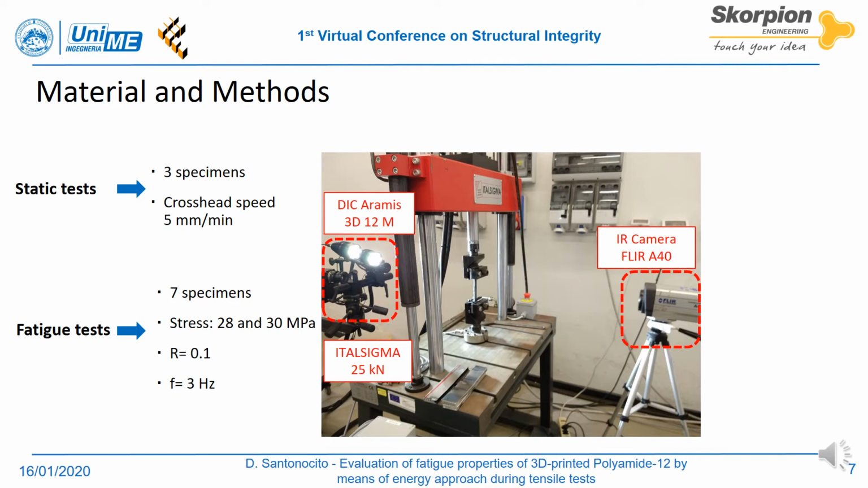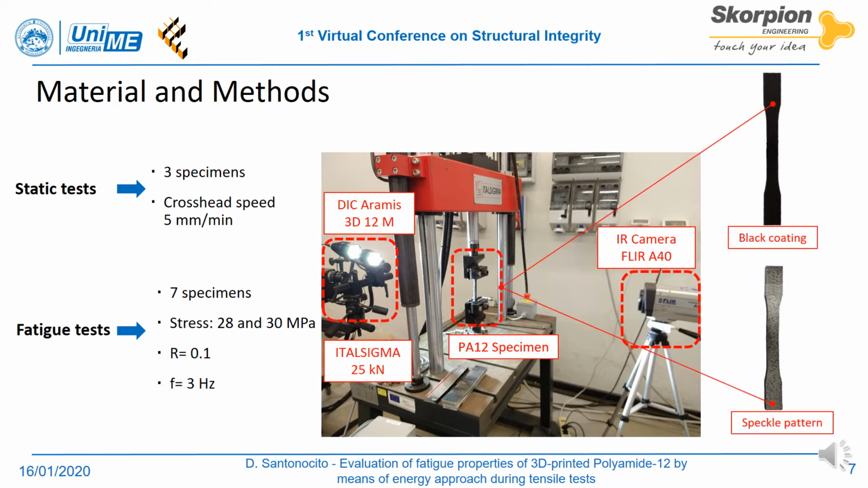Longitudinal displacements of the specimens were assessed by means of a digital image correlation system. The specimen surfaces were coated with a high emissivity black paint on one side, while with a speckle pattern on the other side. A series of fatigue tests at constant amplitude was performed on 7 specimens of the same geometry as the previous ones, with a stress ratio of 0.1 and a test frequency of 3 Hz.